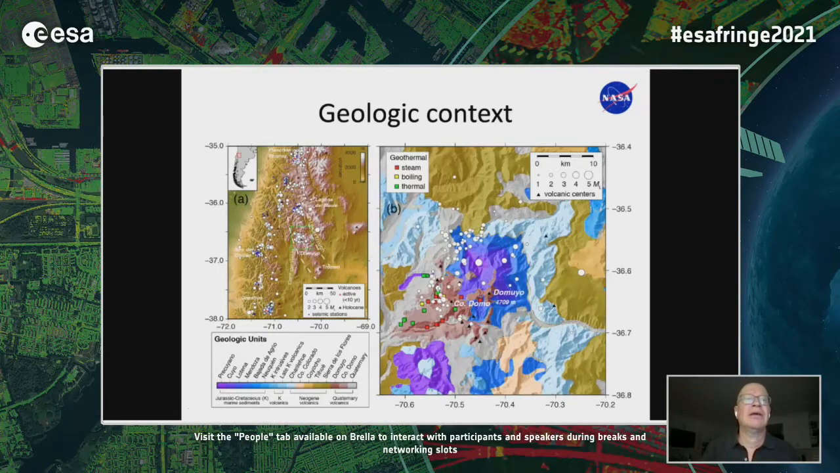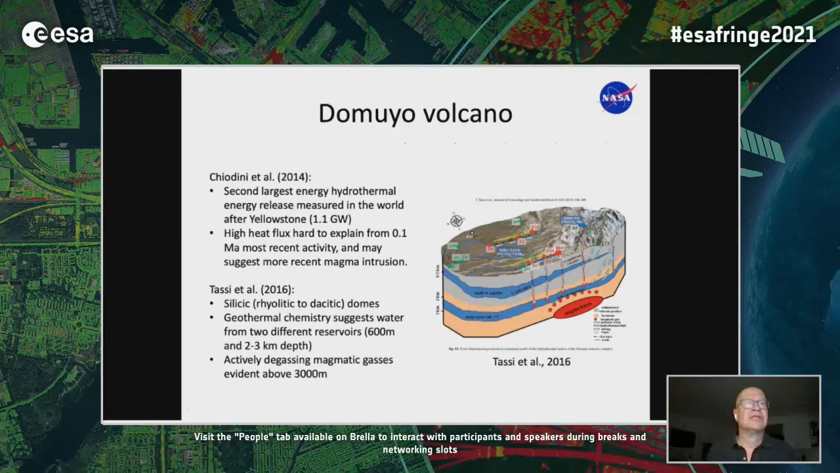So it's rather, and I should point out that just to summarize here, it's also been found to have the second largest hydrothermal energy release after Yellowstone in the world. It has a high heat flux, which is hard to explain if the most recent activity was 100,000 years ago. So most of the literature on this up until recently is very little literature, and it's based on the geothermal activity or geothermal potential.